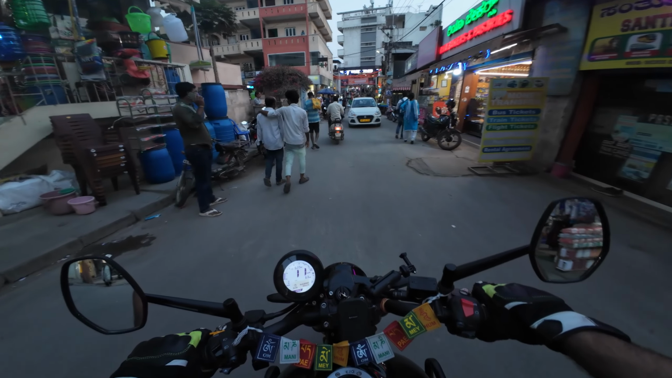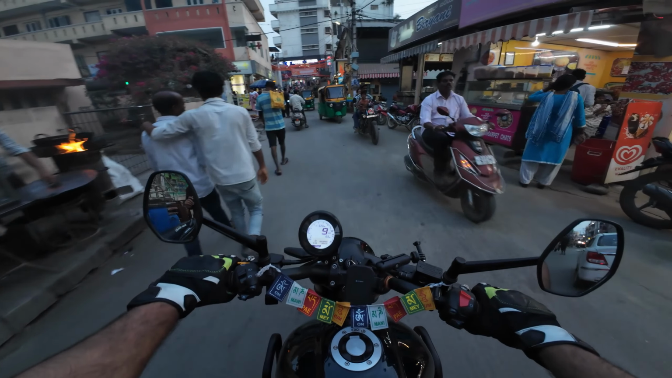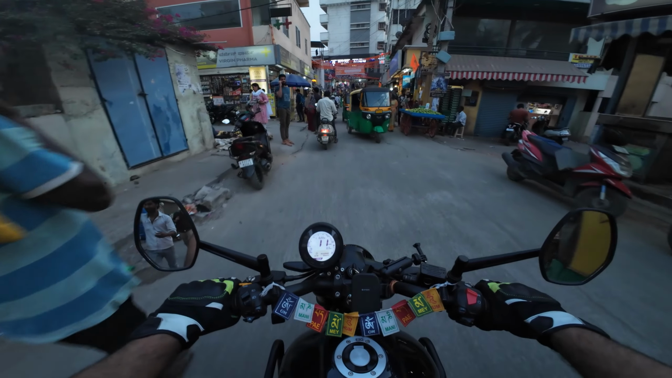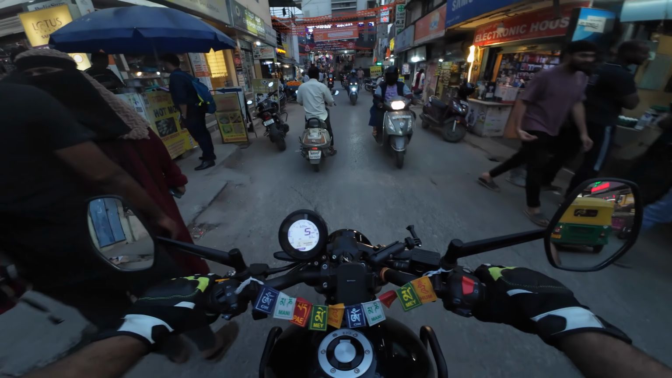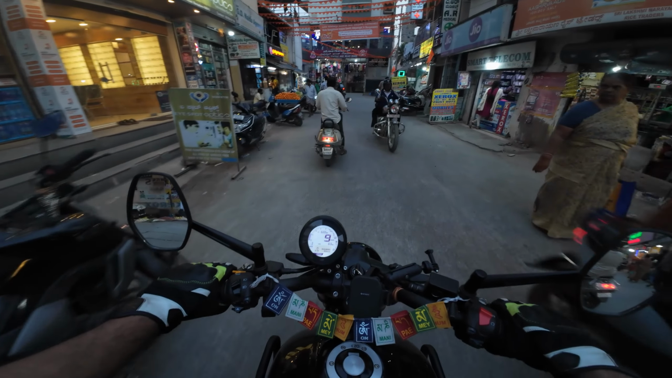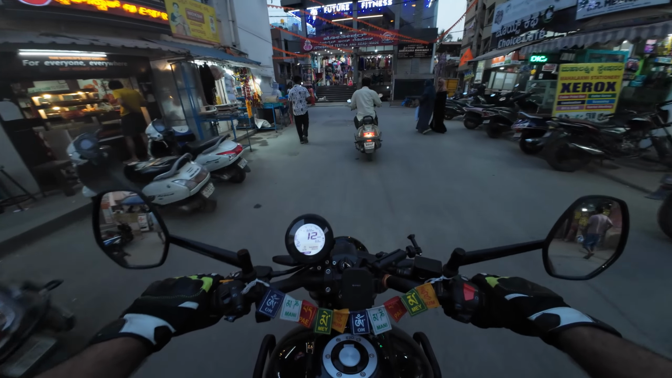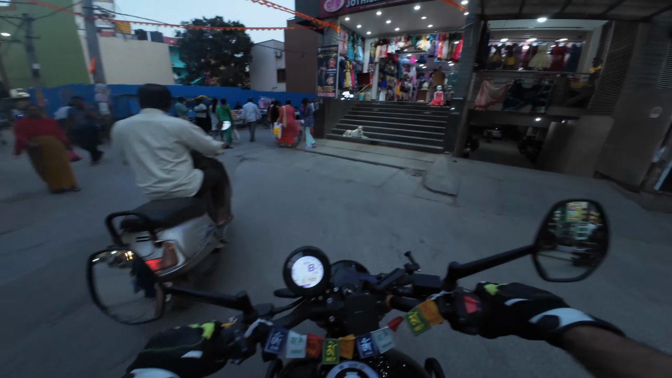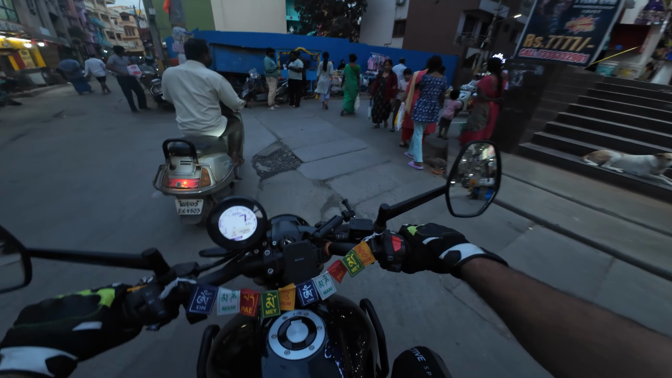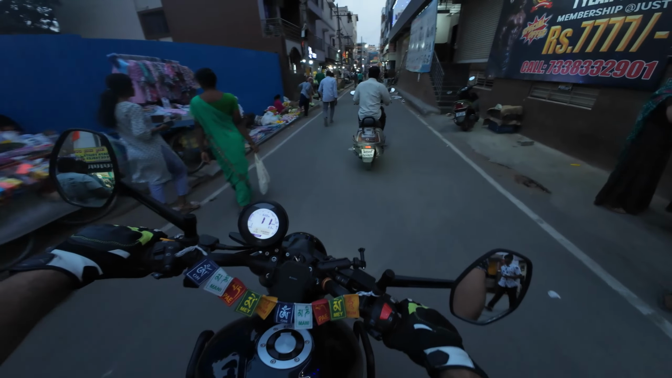Like Honda Highness, that is 1.92 lakhs ex showroom, a very good price. Or the RS at 1.97 lakhs. So these options are there. Till then, the RTX 300, the adventure bike, was not launched. Otherwise, that is also a very good option at 1.99 lakhs ex showroom base, the white color. In the meanwhile, you can have a look at the market area and all, and enjoy the things.